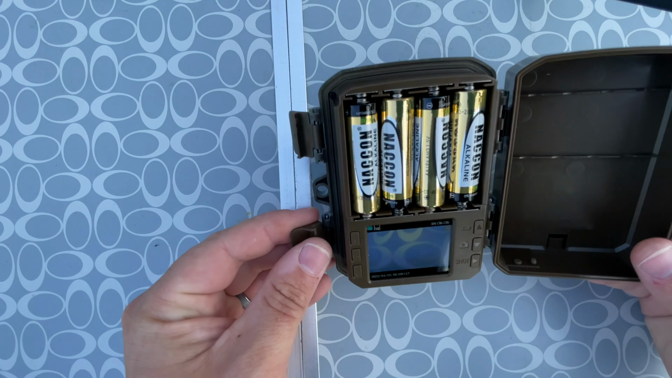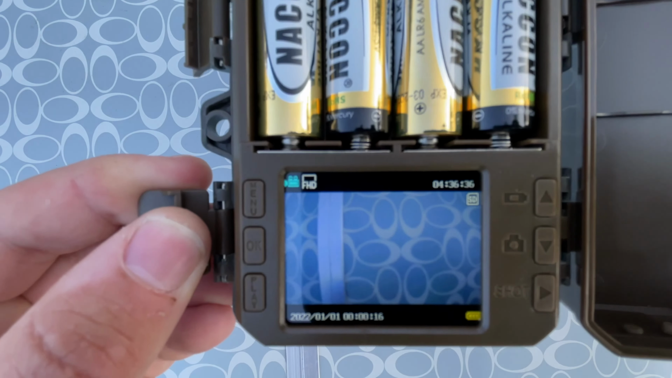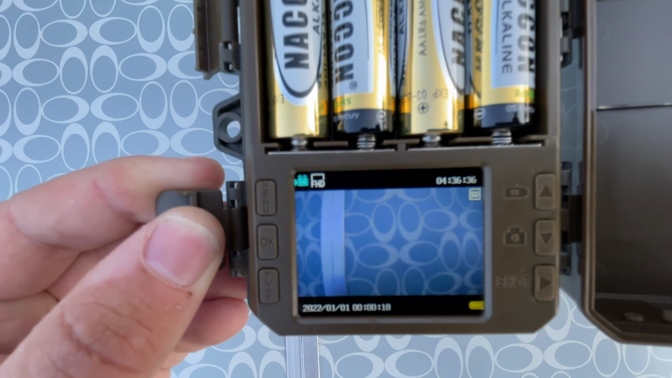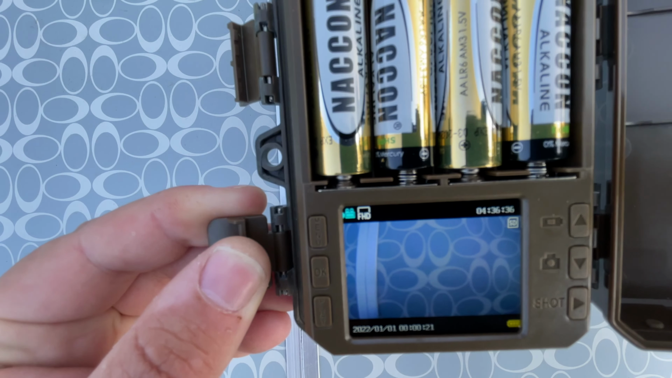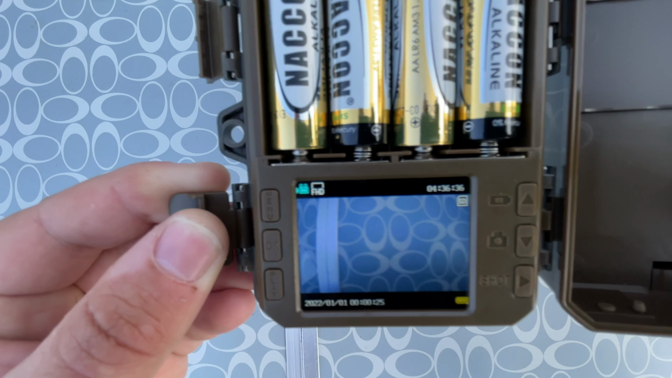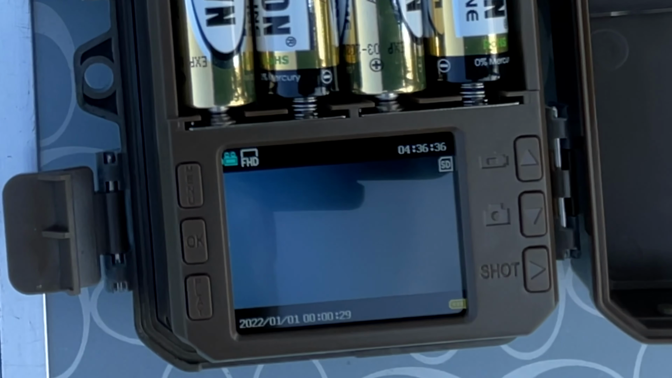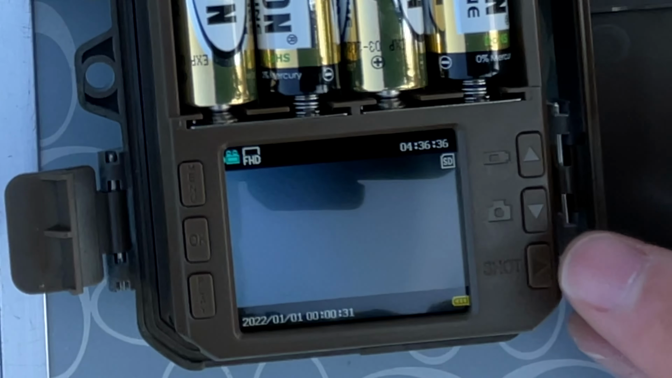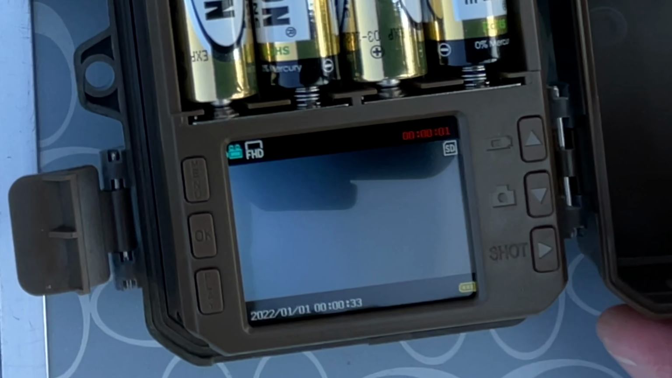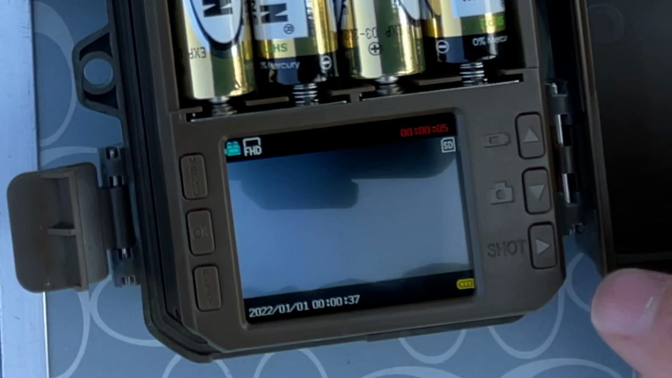So you can see the screen there. It shows a nice little preview of what you got going on. You can see your time, date, battery life in the bottom right hand corner, and the upper left hand is probably the mode. Okay, so this little button here is called the shot button.